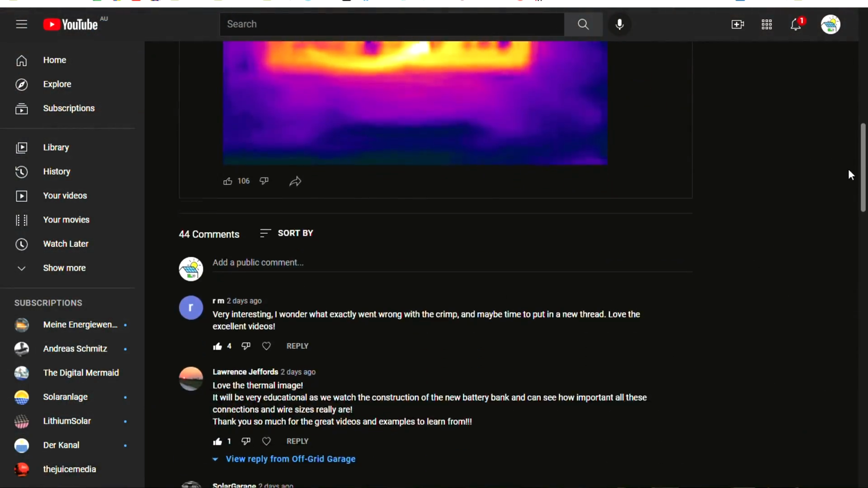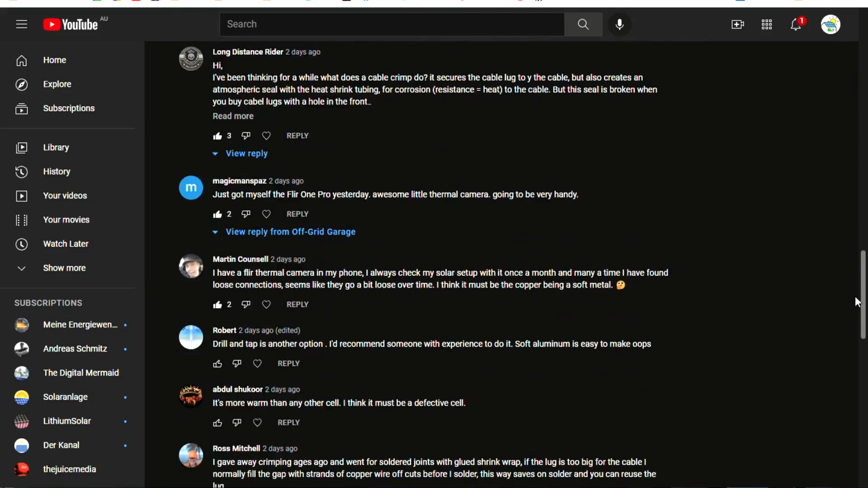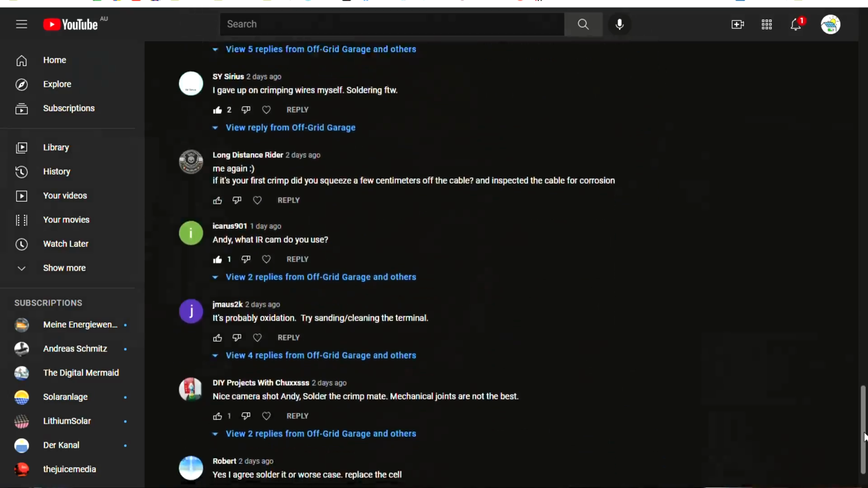So now I have read all your comments under my community post with the picture of the infrared camera here of my battery. And a lot of people have said, well, solder the cables, don't crimp, solder the cables to overcome these crimping issues. As I said in this post as well, this was one of my first crimps ever with the hydraulic crimper. And I think I crimped this one only once, not twice. And potentially have used the cheap ring lugs as well and used a 35mm die. And they don't work quite well. I really have to use a 25mm die in this case, which crimps it far tighter.